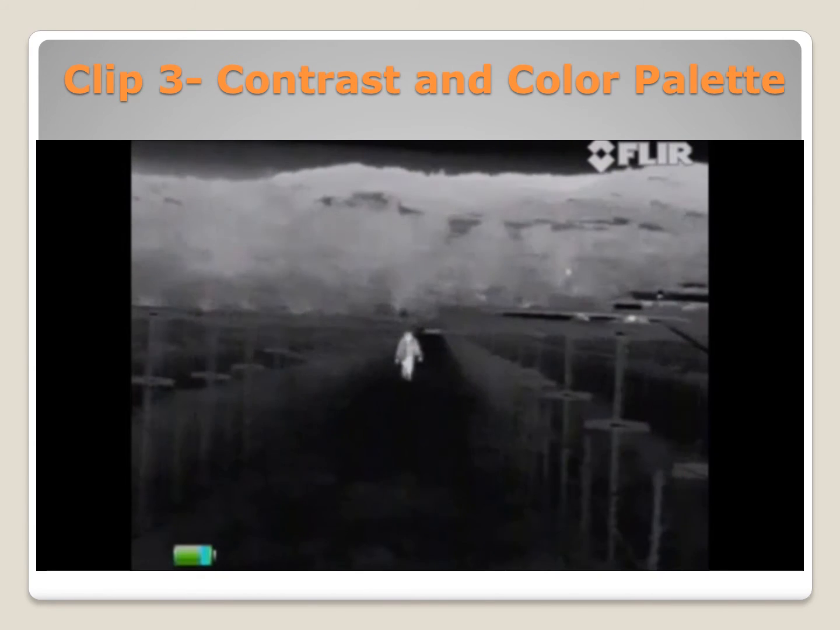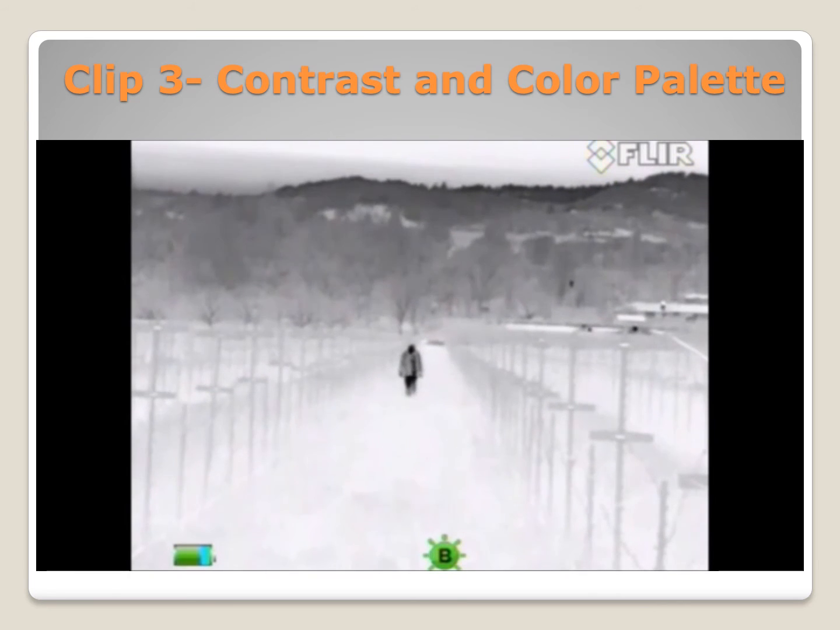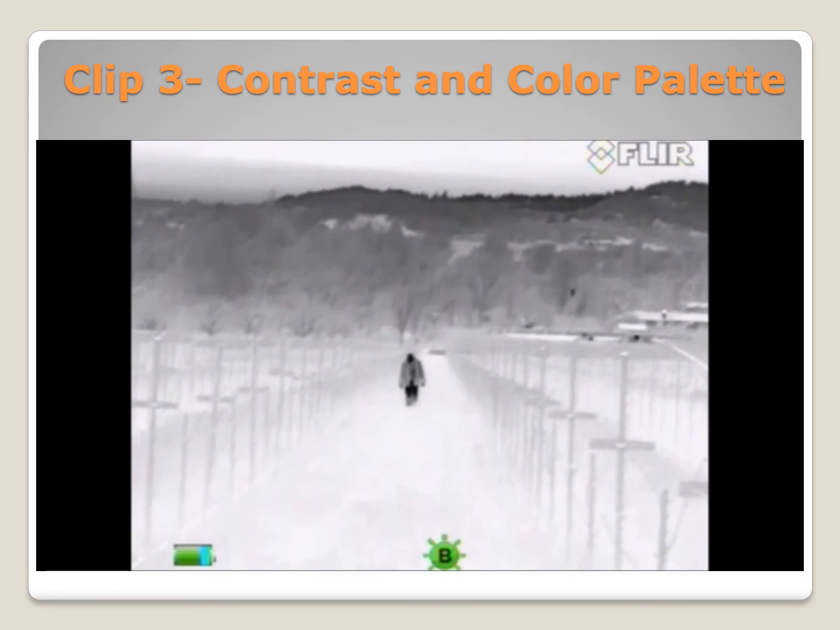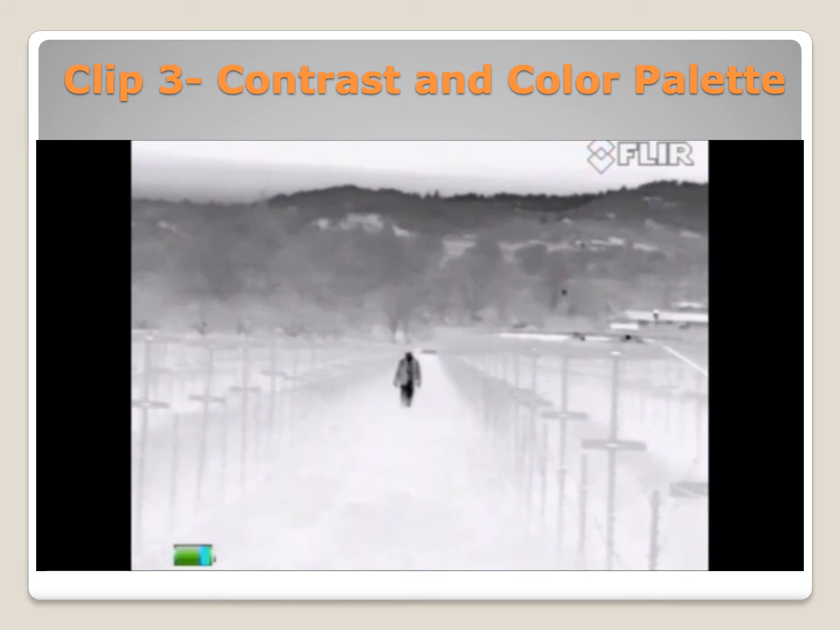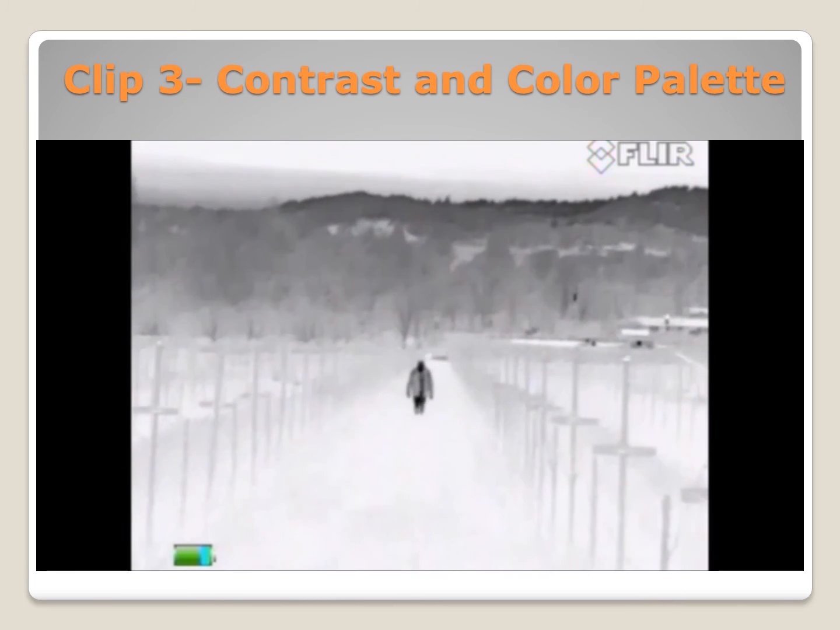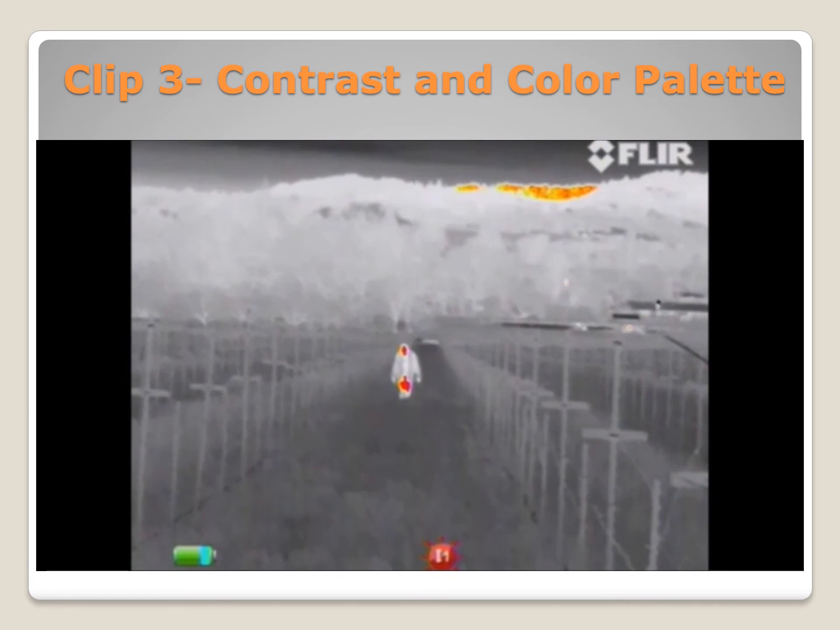In this last clip, what we're really going to be looking at is the variation in contrast, the different color palettes. There's white hot, which was the first, black hot, which is what you see now, and then there's something called red hot or installer. It's hard to say which works best for somebody. It just depends on the conditions.